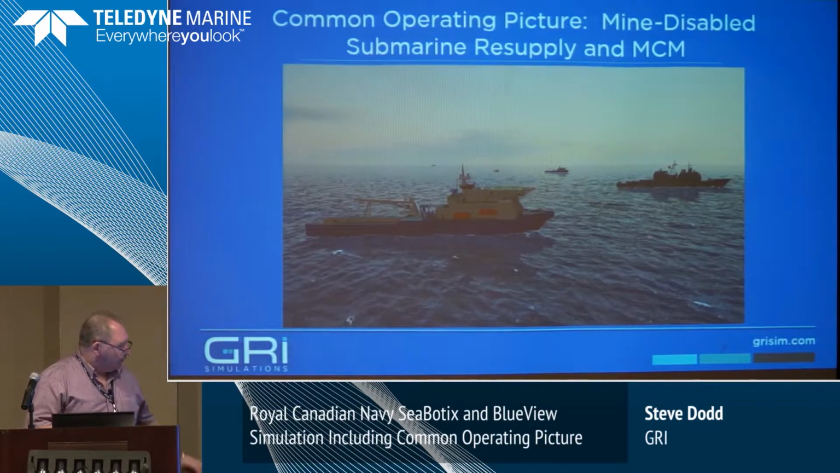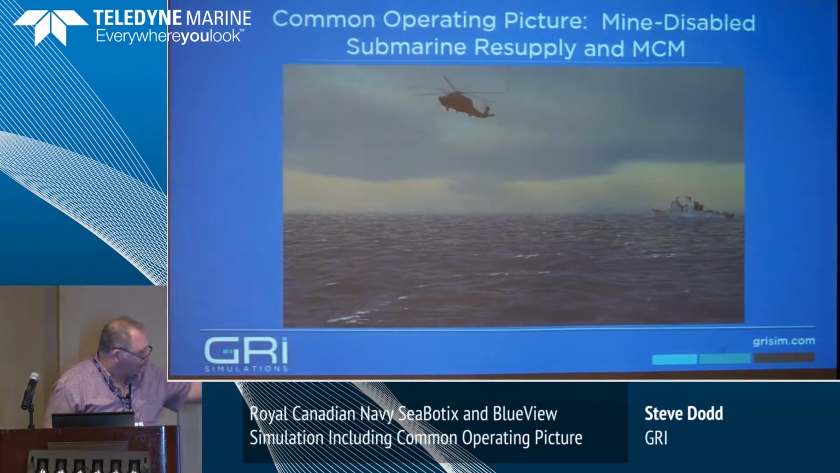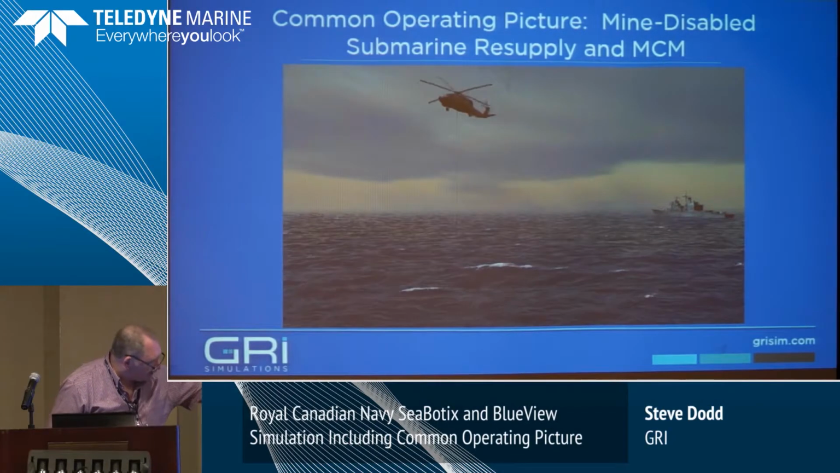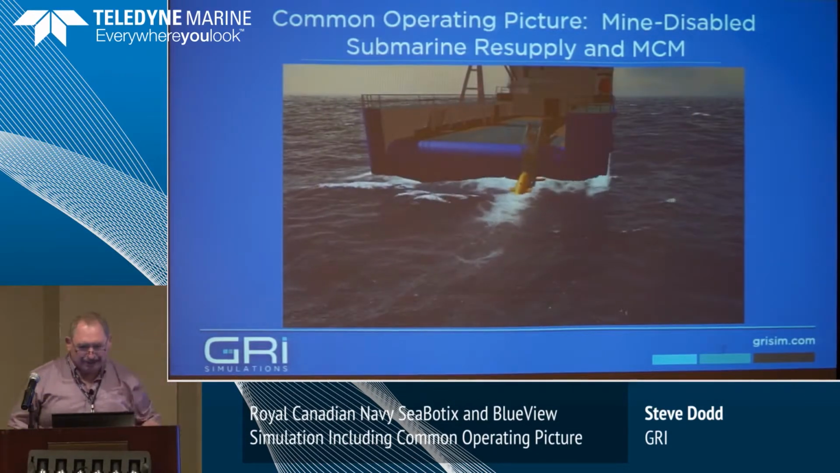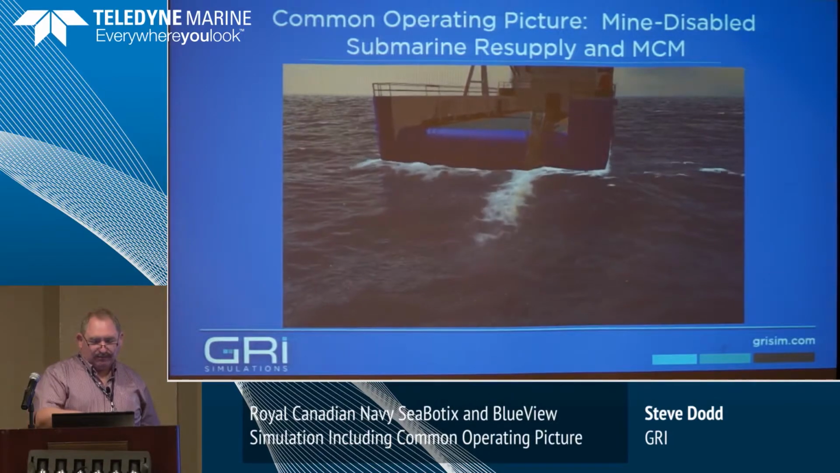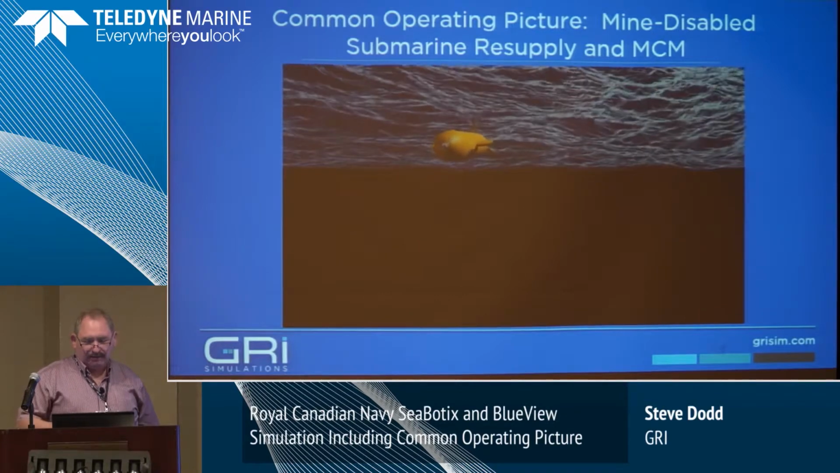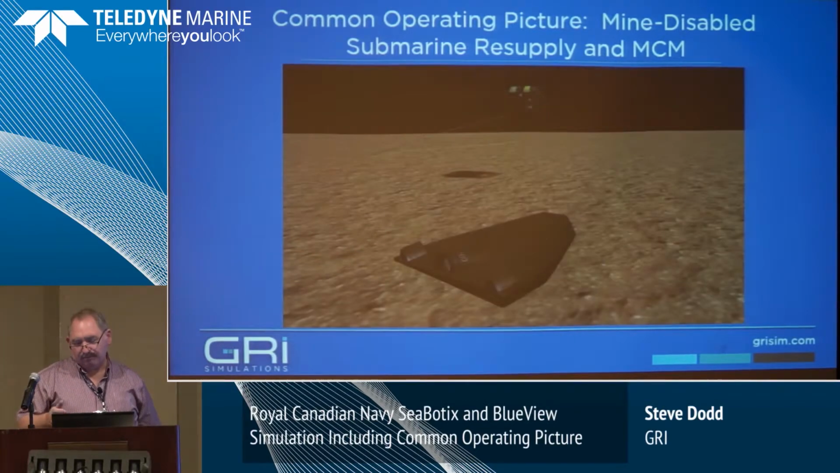So right there, there's 5 surface ships, or 4 surface ships, and I think a helicopter there. He's dropping in a sonar system, and actually when it hits, I love this, little splash. This is a launch and recovery, Hobbolt launch and recovery system for the ISE vehicle. And again, this is actual simulator output. We just put it together, we just edited it.